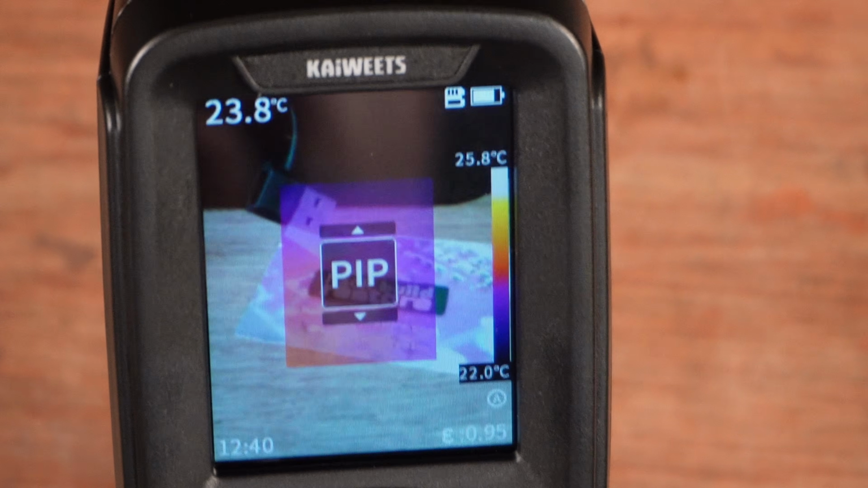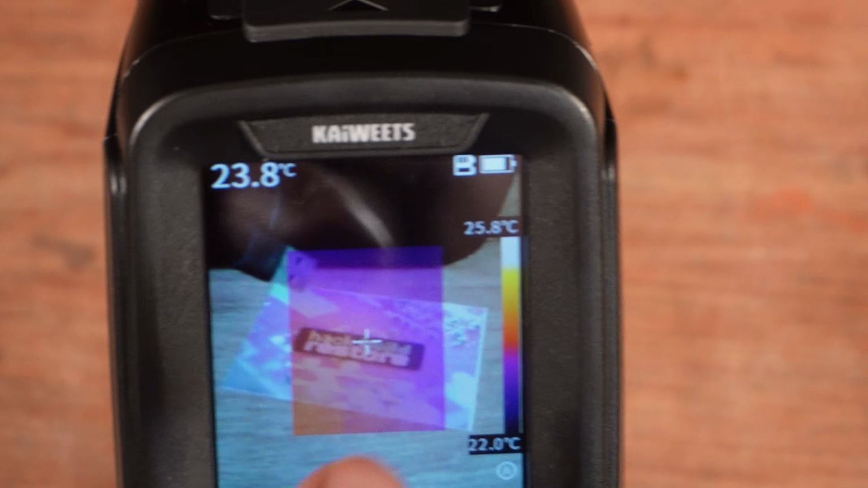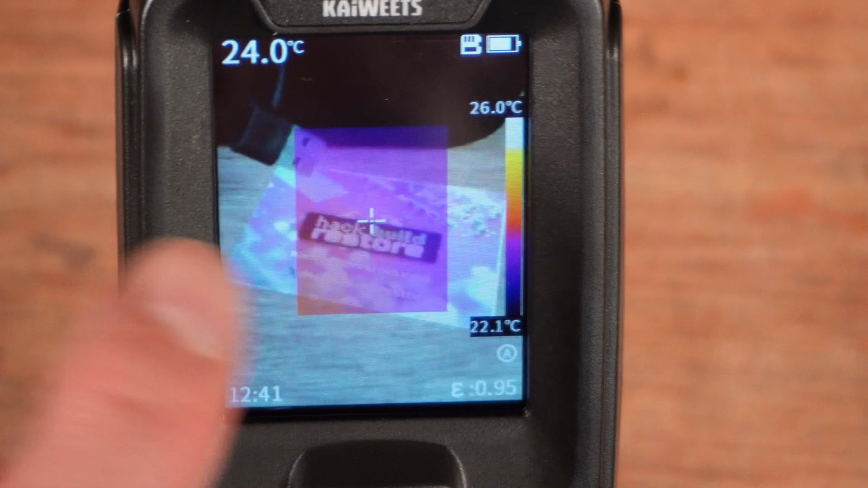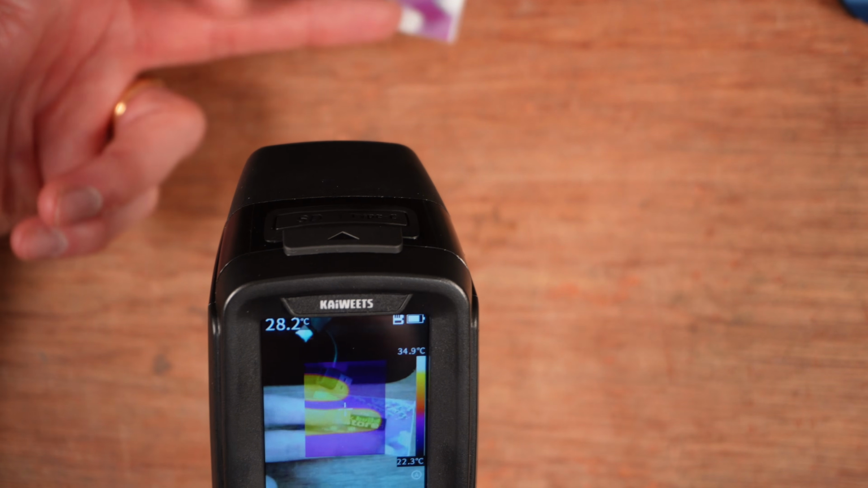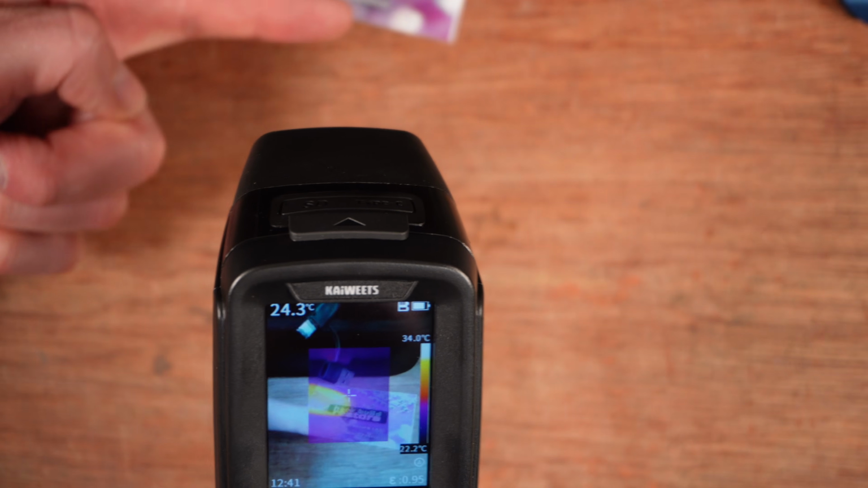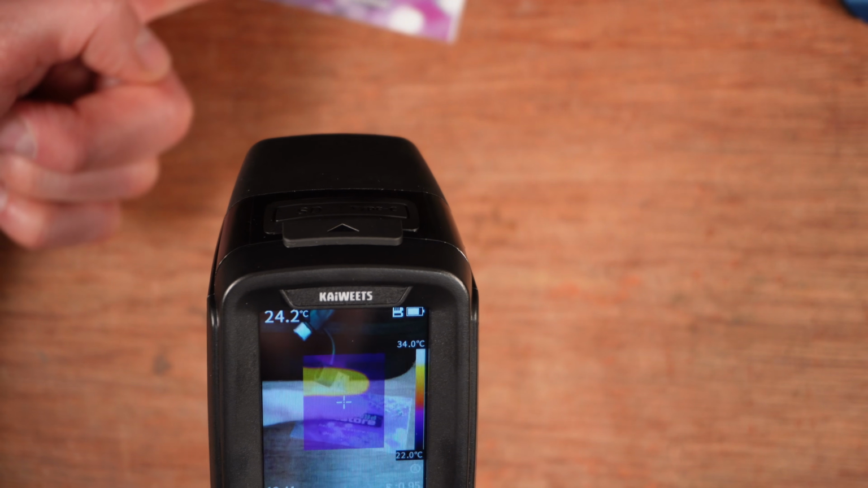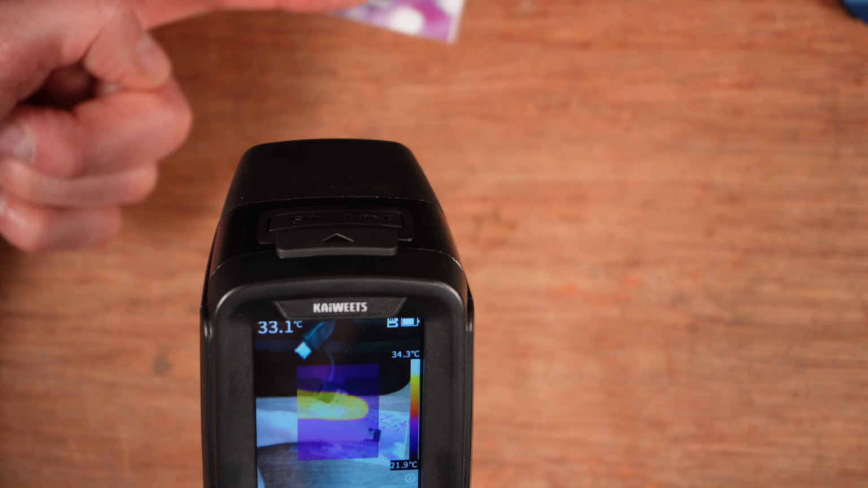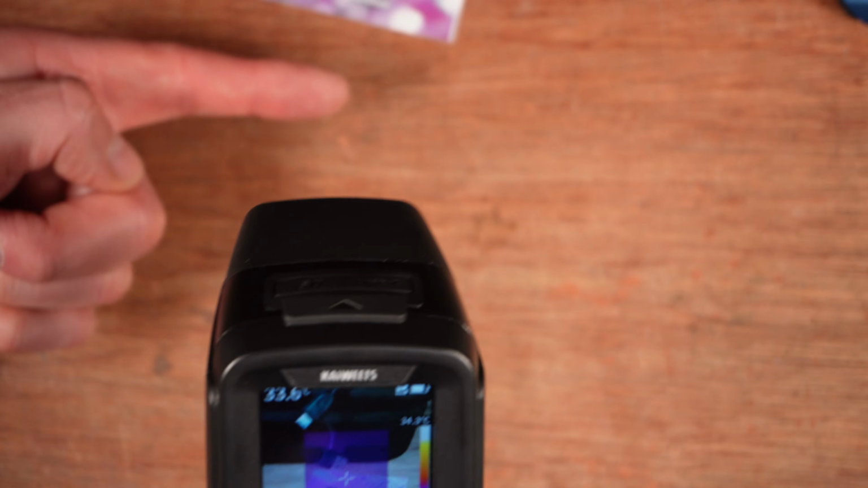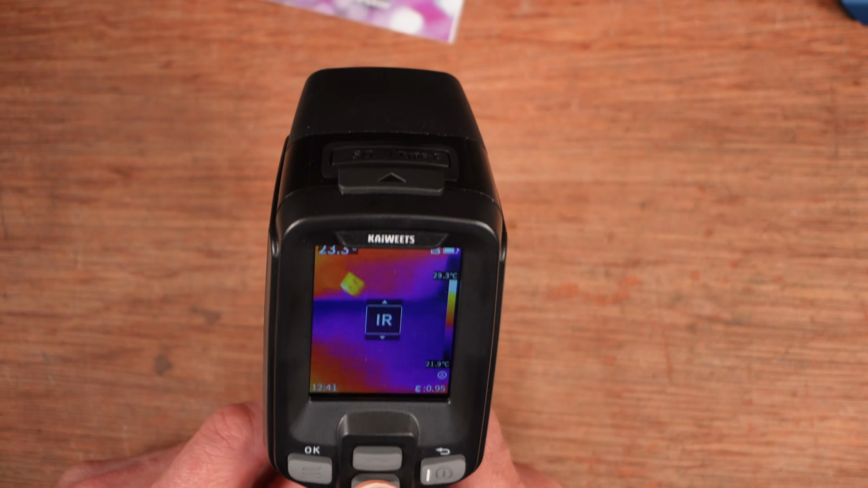And you've got this picture-in-picture image which shows you the visible light as the whole screen, and just the center part of the image is the thermal camera. But they don't quite line up. You can see, because the lenses aren't in exactly the same place, I've got two fingers there, whereas I'm actually holding just the one. But anyway, that's not a bad feature. I don't think I'll use that very much.